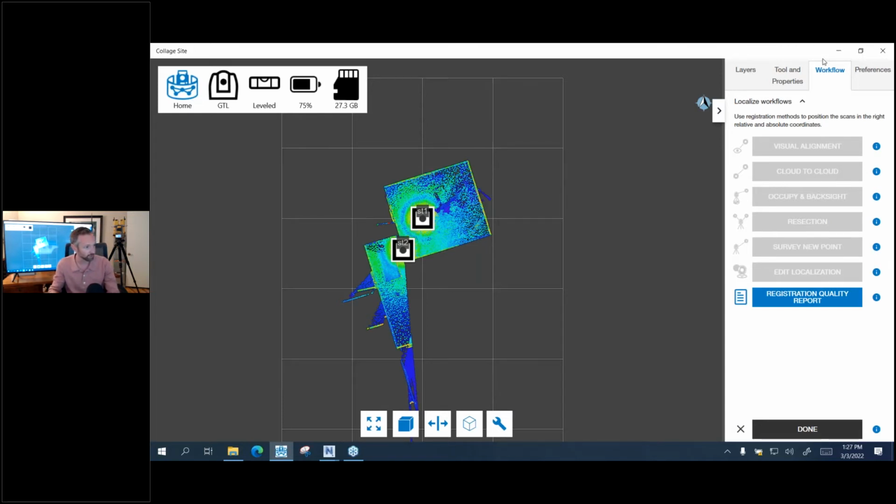But there's occupation backsite, which is for when you can't do resection, and many times jobs cannot do resection, because if you don't have line of sight of 2 points that are control points, you're hosed. But maybe you can set up on a known point and look at this other known point in backsite. For those who do surveying, you'll know this.